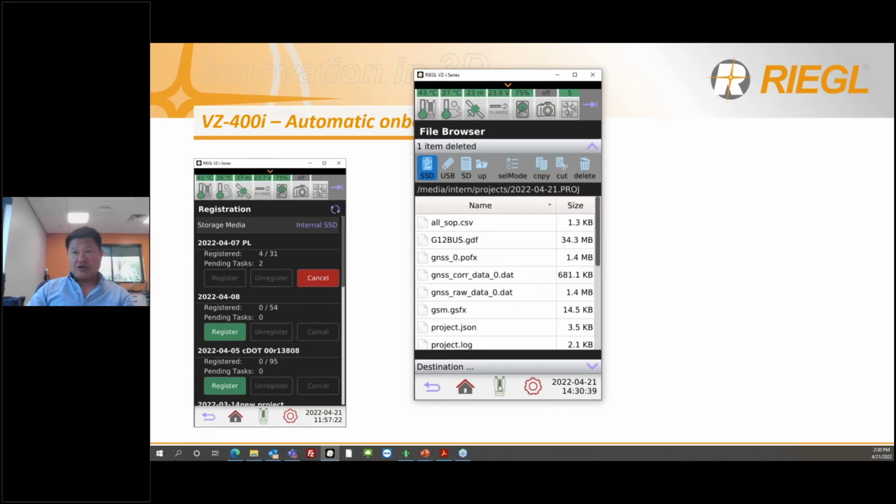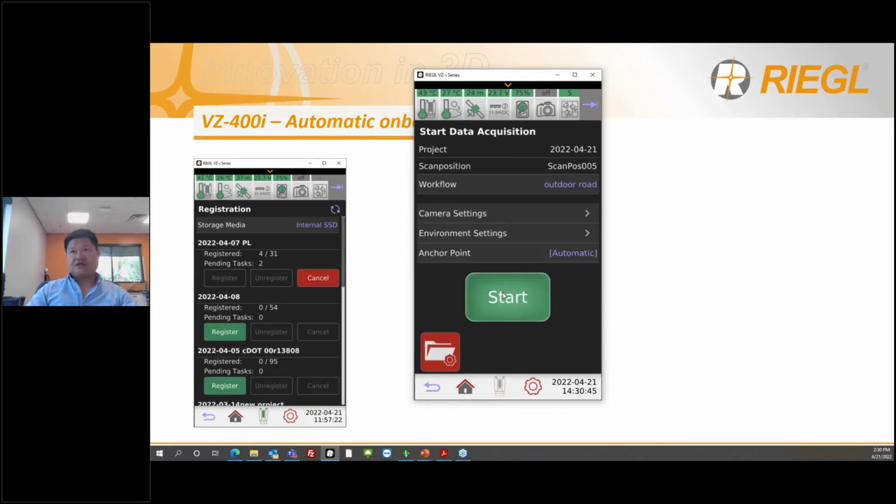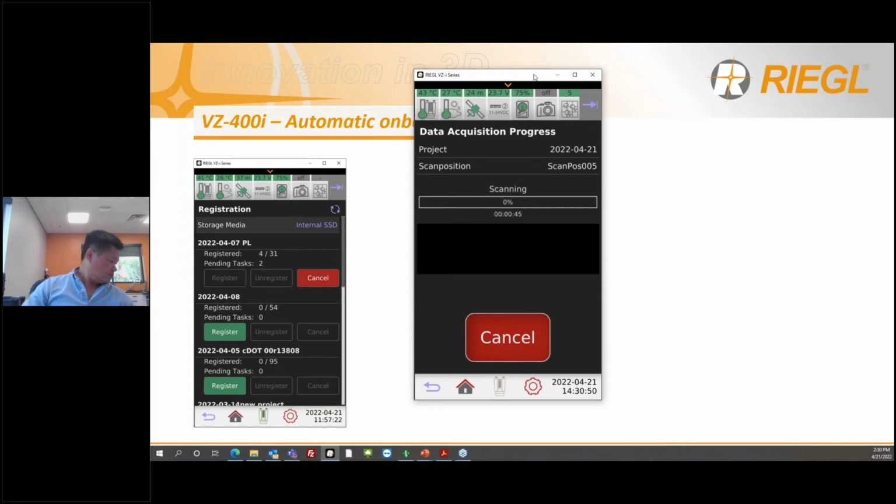Then go back to the scan icon and click next scan and start. This is the 46-second scan, panorama 40.